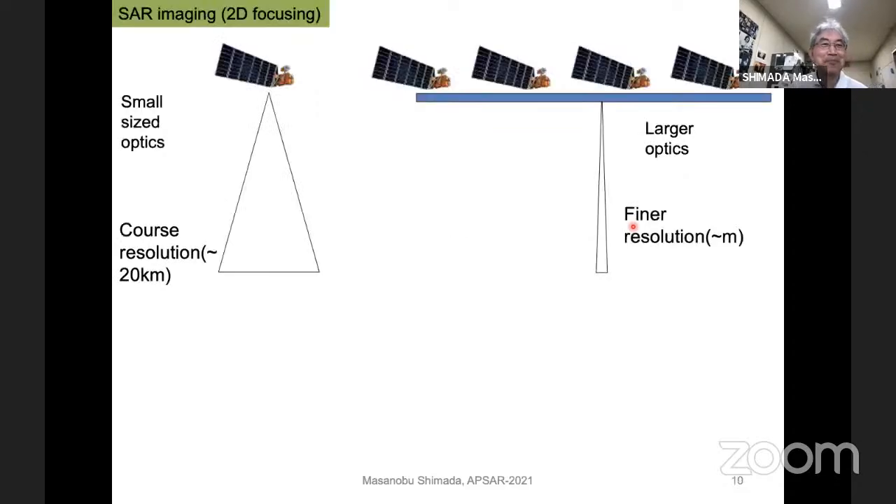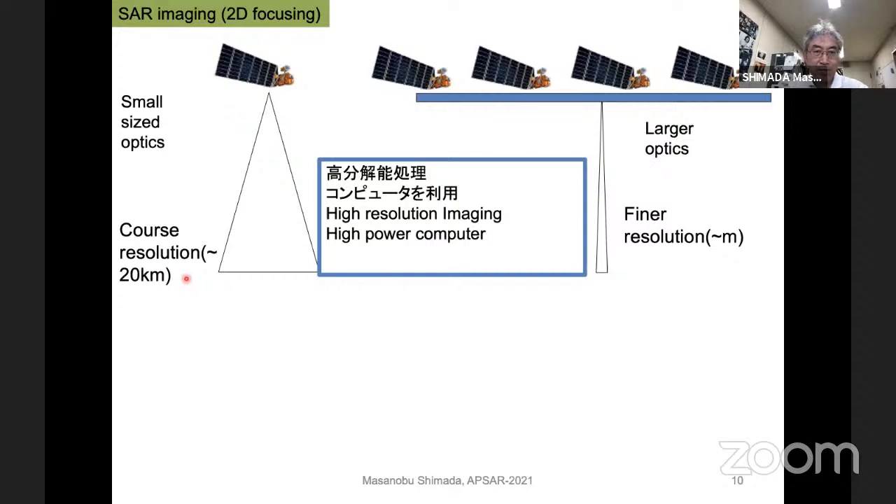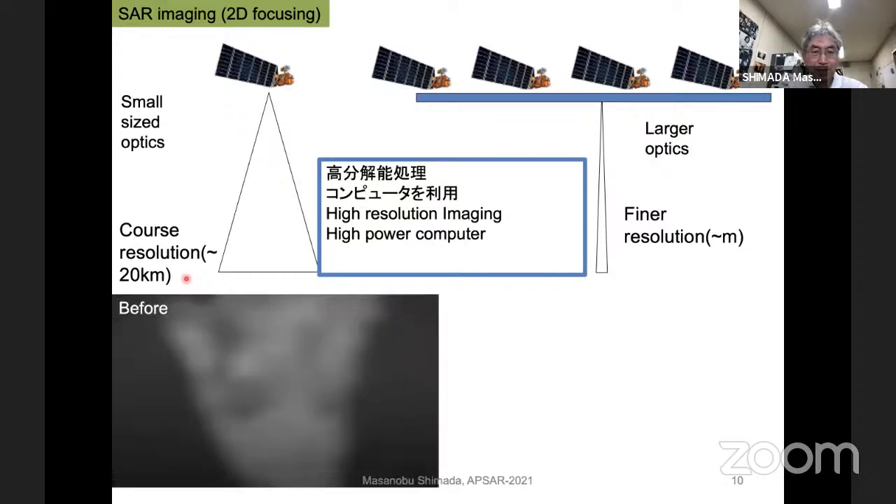Synthetic aperture radar is the technique to generate very accurate, high resolution imaging by adding the isolated images. By using the technology, we go from very coarse imaging to finer imaging, like here.